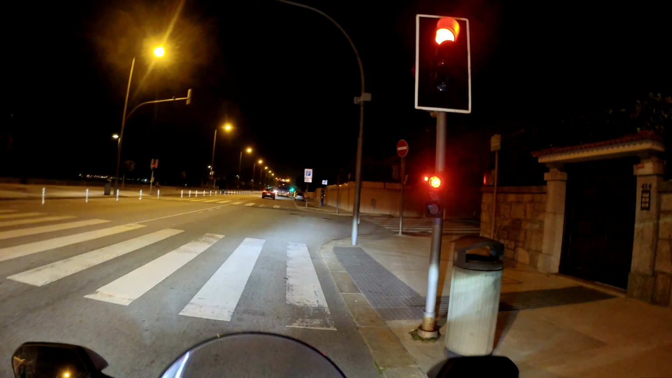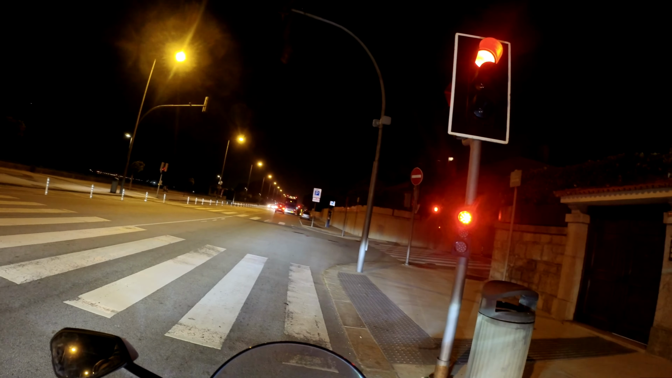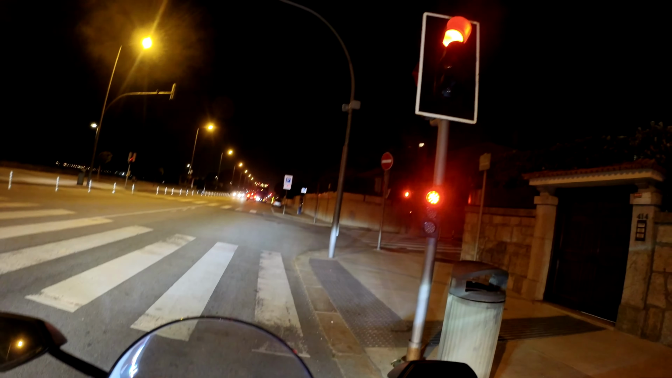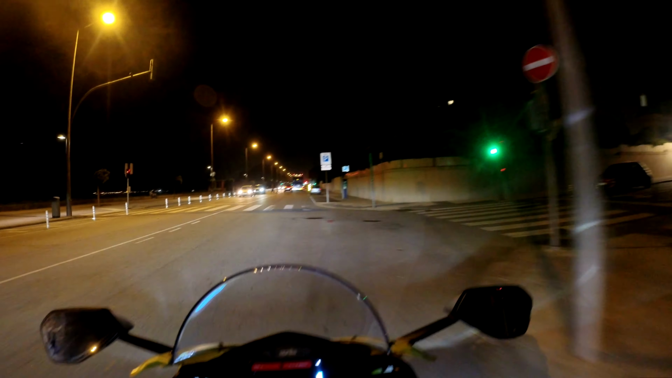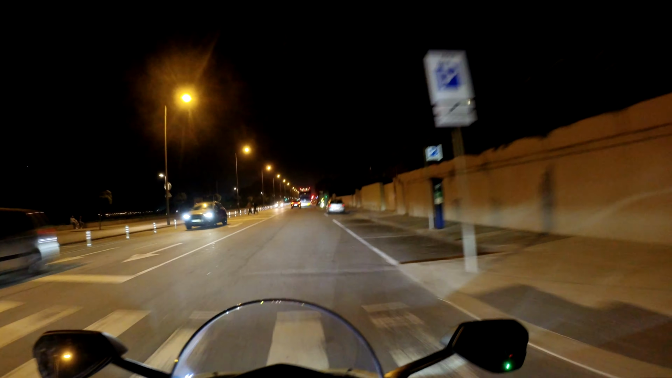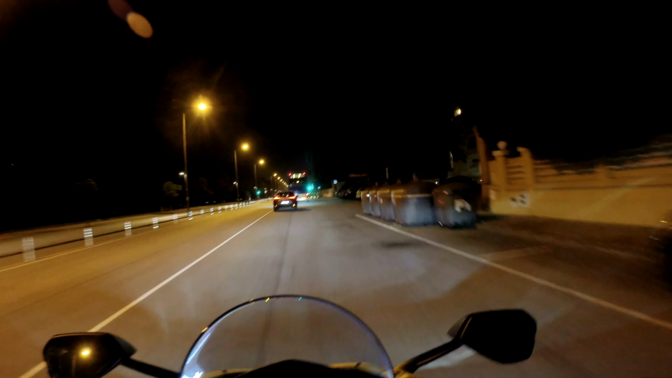But basically, guys, this bike is agile in the twisties and stuff like that. In the city, where you will benefit from wider handlebars and a greater steering lock, this bike struggles a little bit.